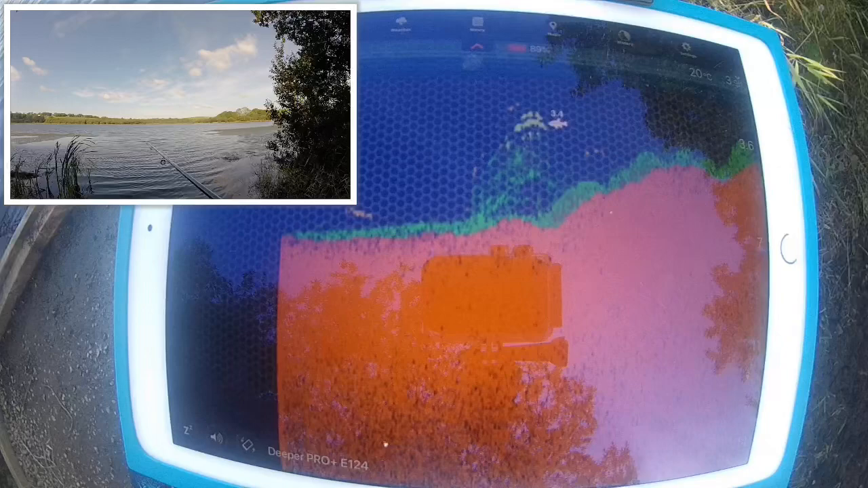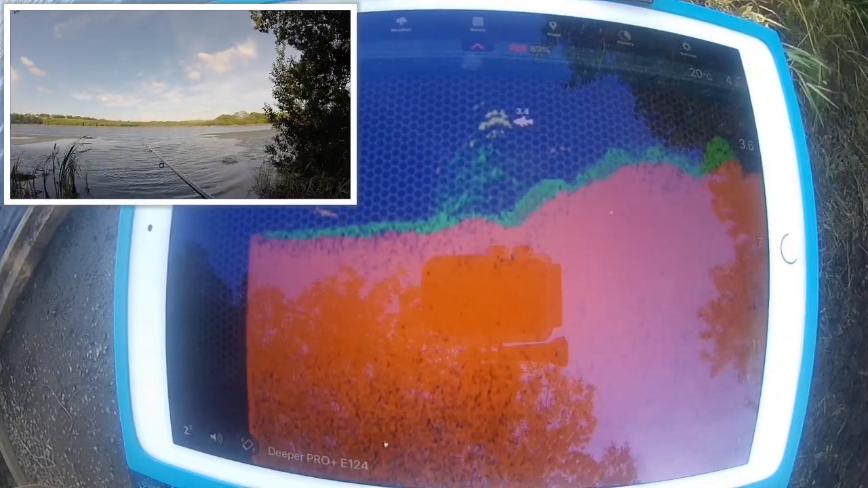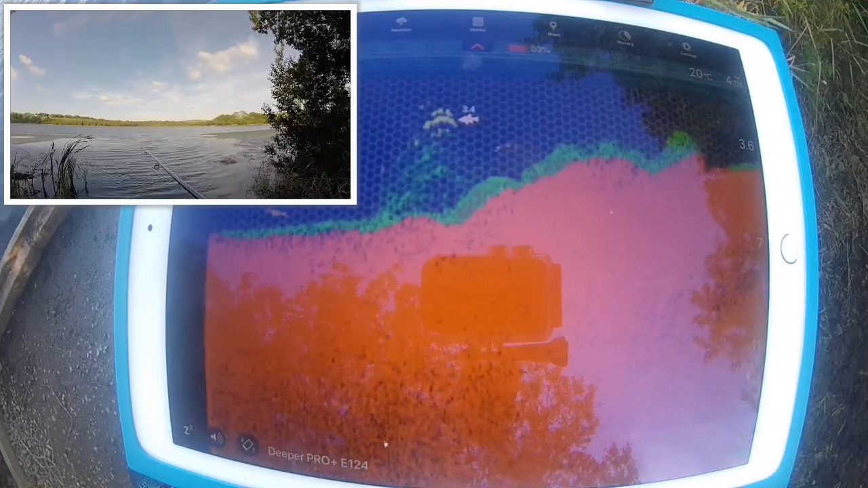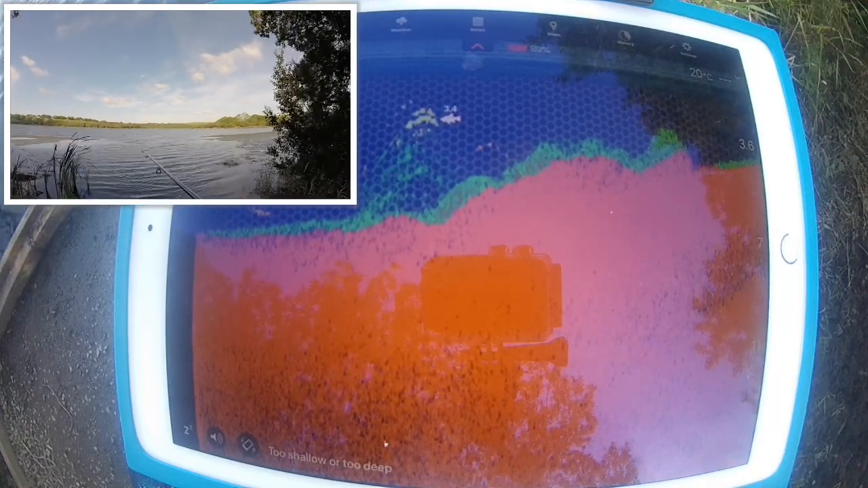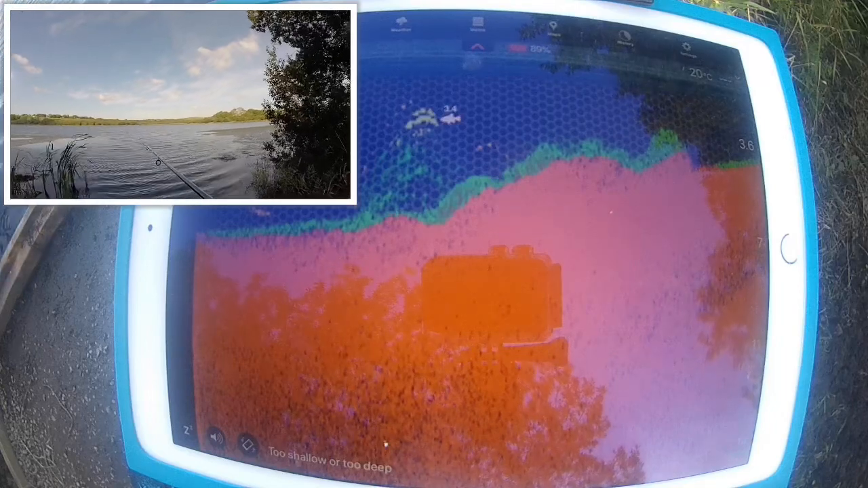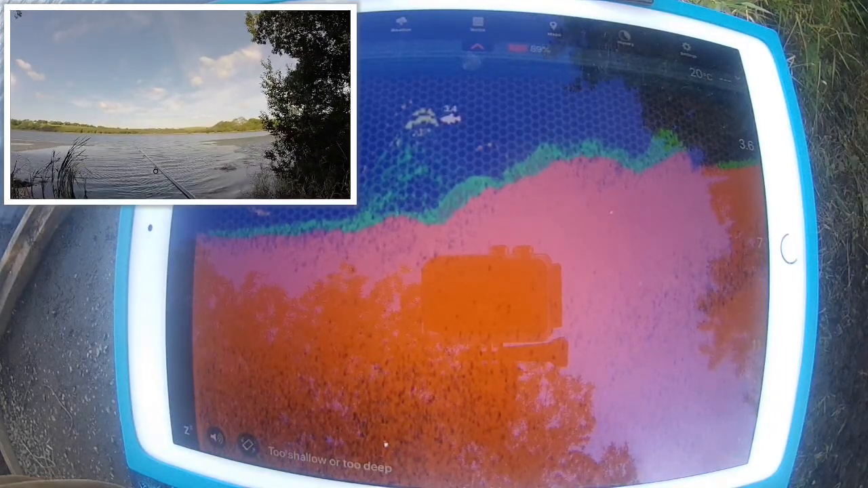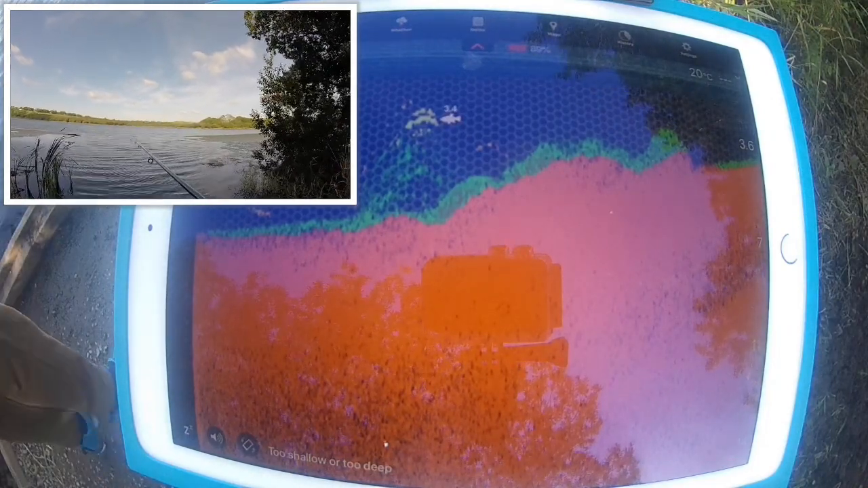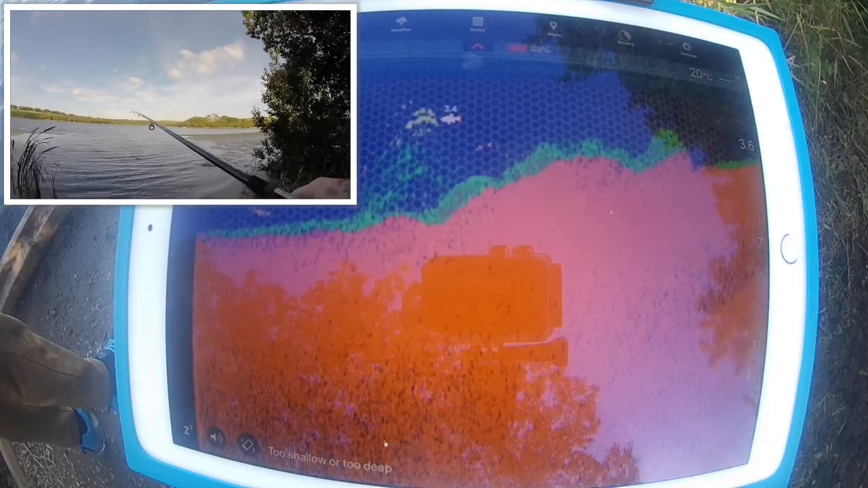When it's a single fish like that, I'd be skeptical to believe it is a fish. It could be a small shoal of roach or bream, or it could even be just a bit of debris. I don't quite know how the Deeper knows to differentiate between weed and fish and that. I mean, it's obviously a clever bit of kit, as you can see, but to see one fish at 3.5 feet, I don't know. But I don't use it as a fish finder.